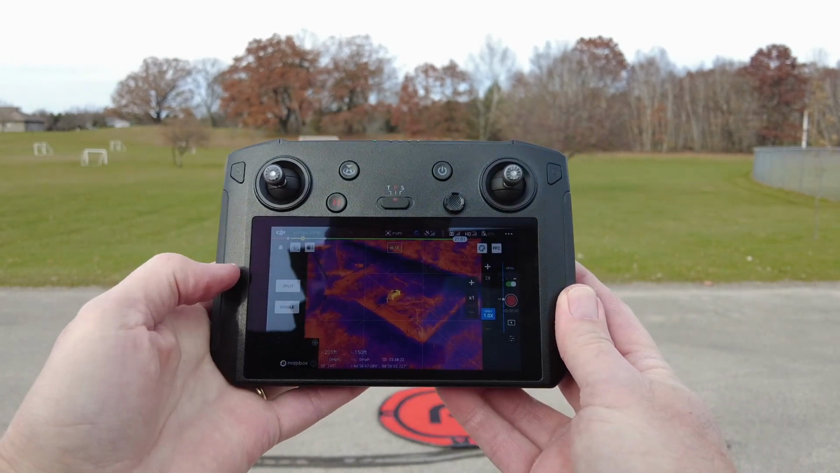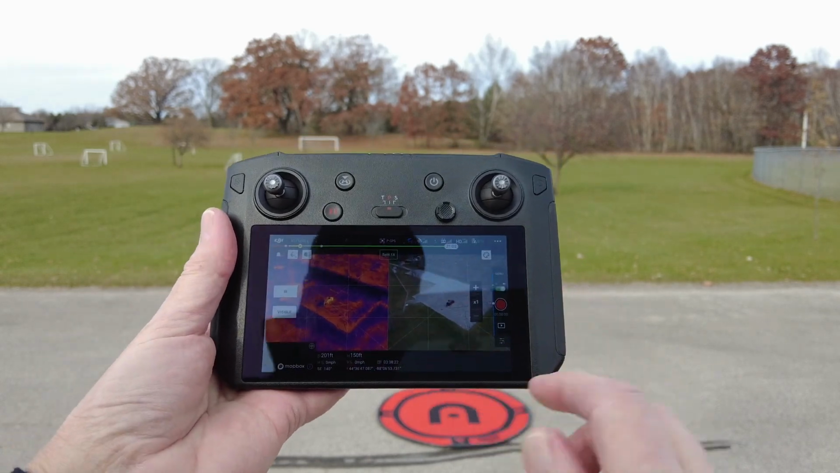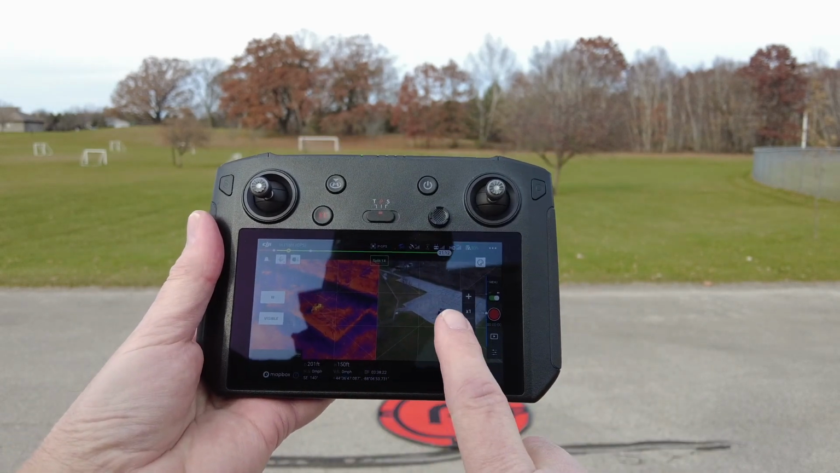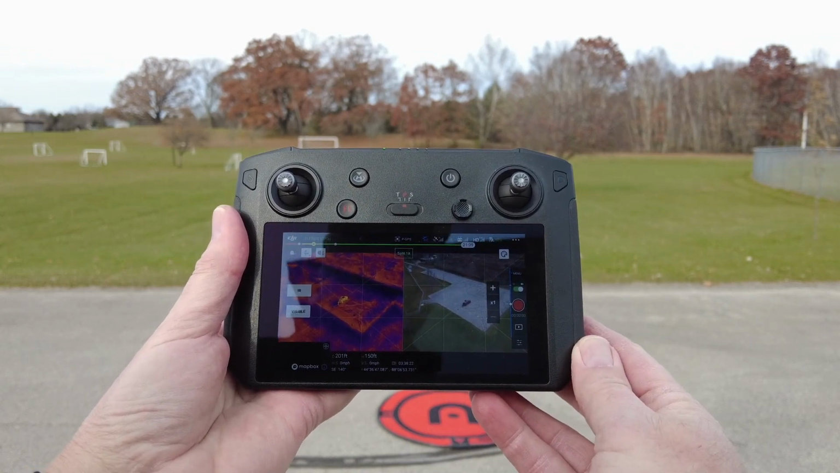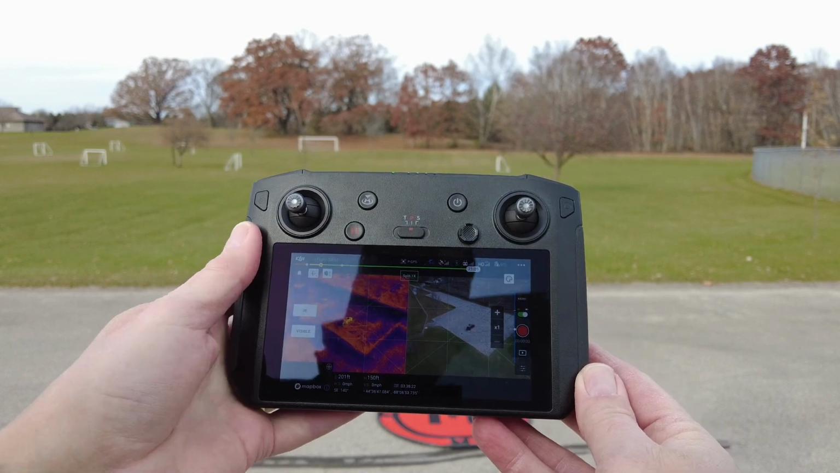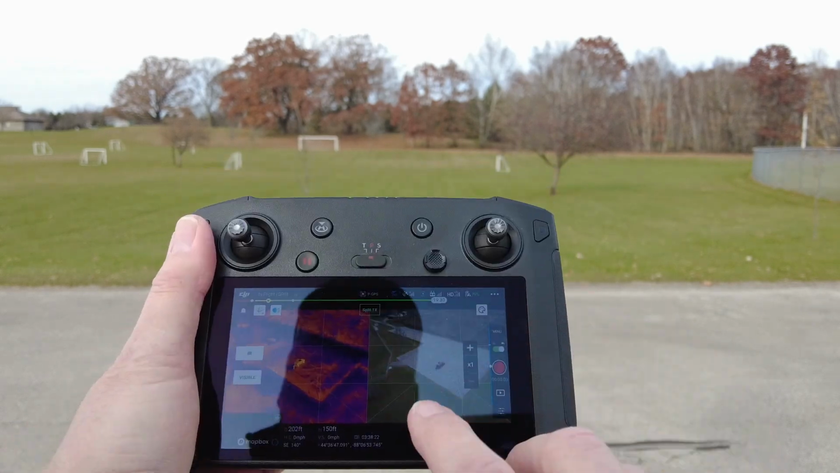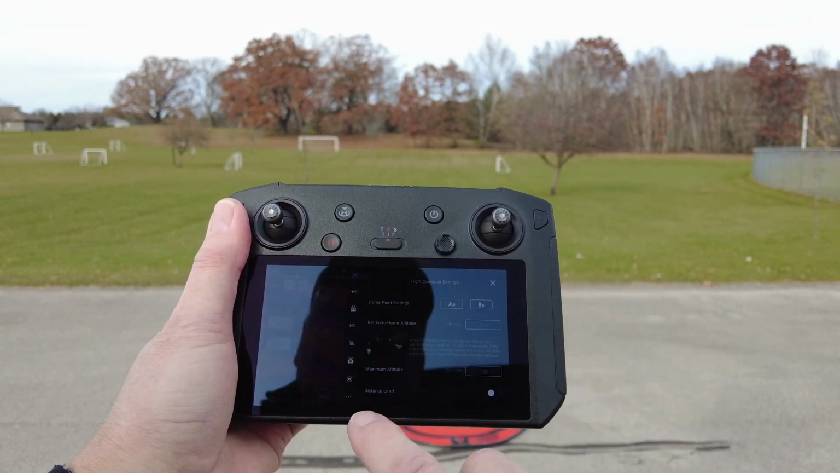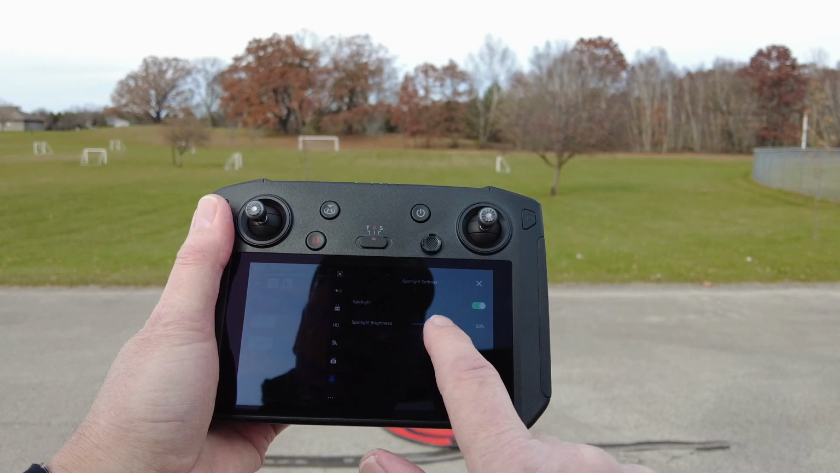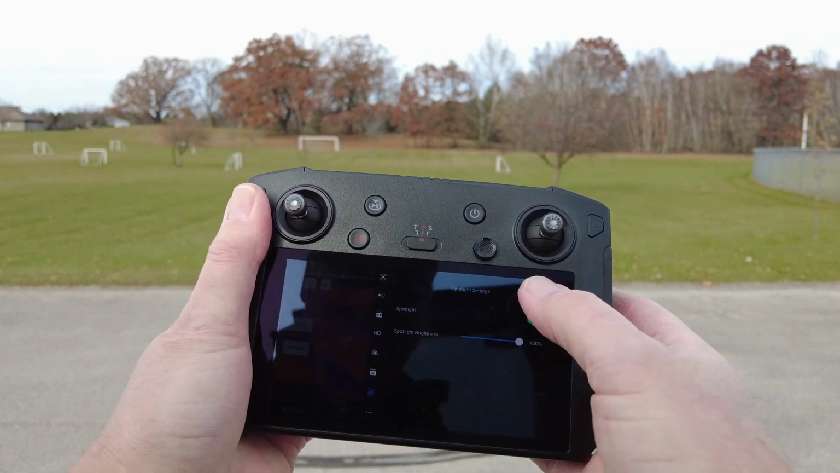The other option, instead of picture-in-picture, this one does a split screen. So we have our thermal imaging on the left, we have our optical image on the right. Just a little different way of doing that. And my control for my searchlight is up there. To change the brightness of that, I actually have to go into this sub-menu here, and then slide this slider to change that value for the searchlight.